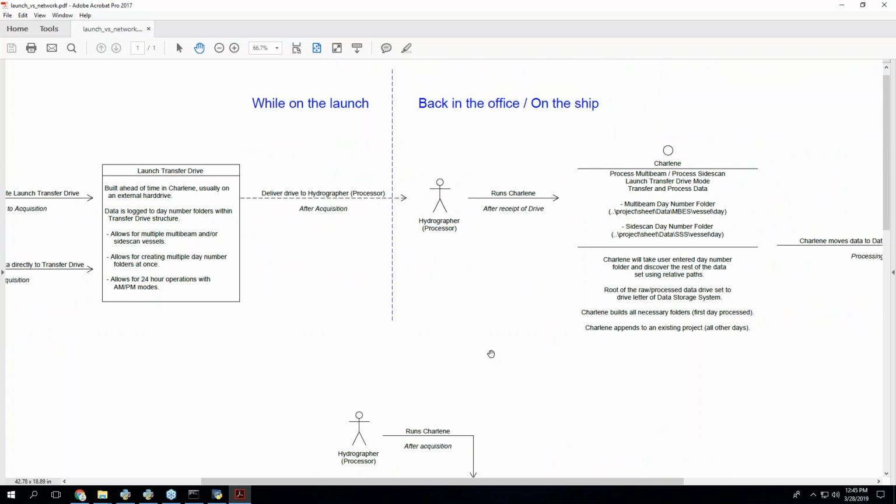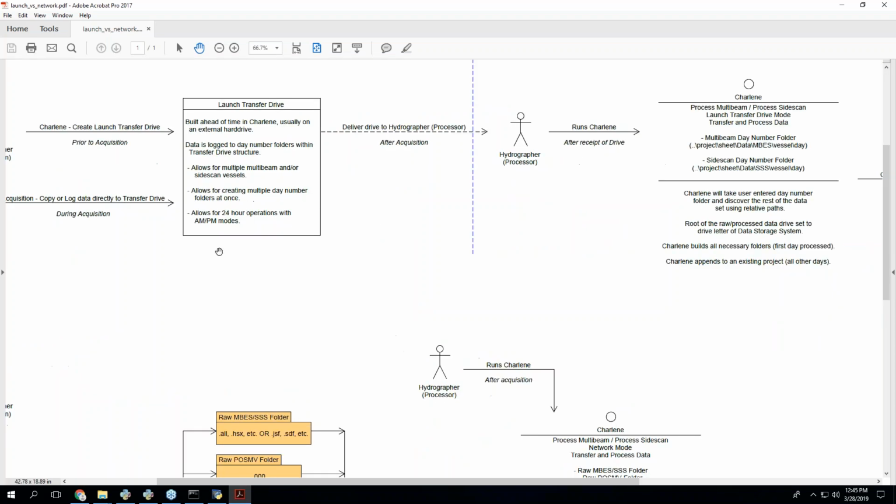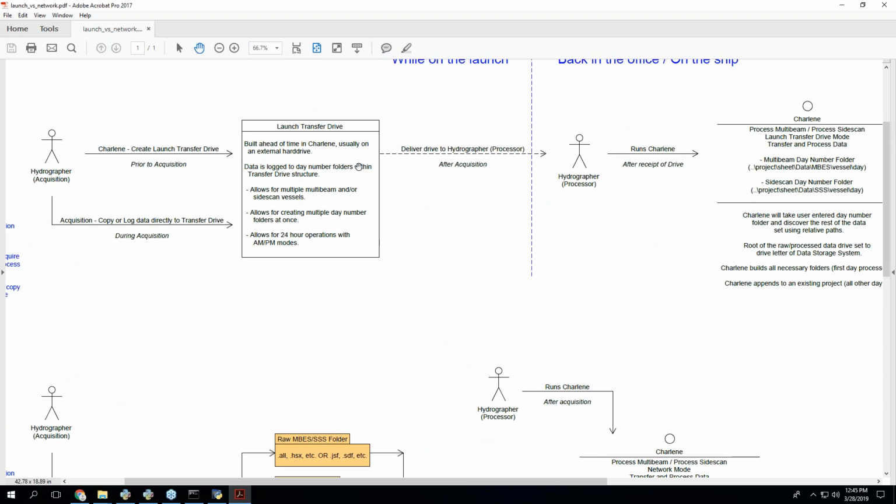So, for instance, with launch transfer drive and network mode, it's just two different ways of giving Charlene access to your data. One involves upfront creating a structure, putting data into that structure, and then bringing the structure to Charlene. That's all a transfer drive is. So it lets you log data to specific data number folders.